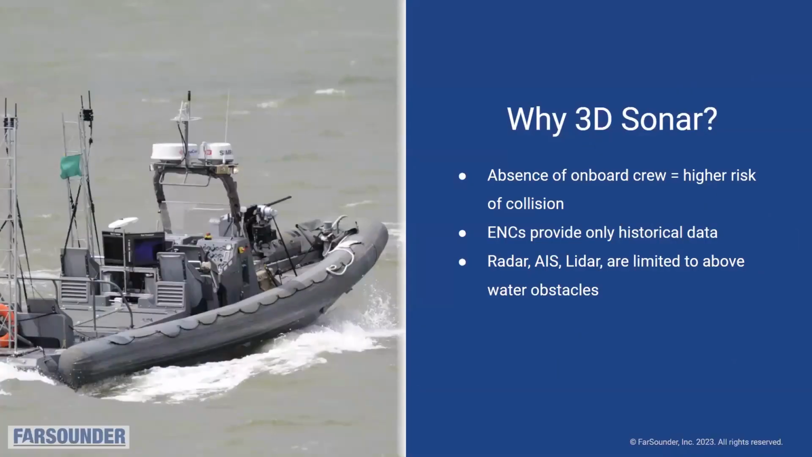So you might ask, why 3D forward-looking sonar? Well, it's clear that when there's no crew on board, your situational awareness is much smaller and more difficult, and this adds to a higher risk of collision. Electronic charts provide only historical data, and as many of you probably know, the vast majority of our charts are horribly outdated, and only about 25% of our world's oceans have actually been charted. In shallow coastal areas, only about 50% have been accurately charted. So there's huge areas of unknown shallow waters.